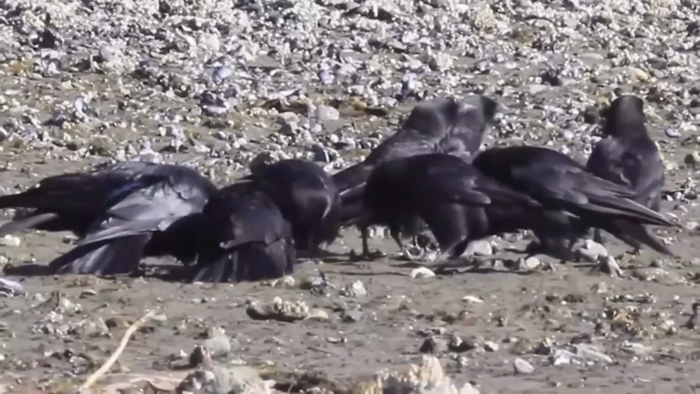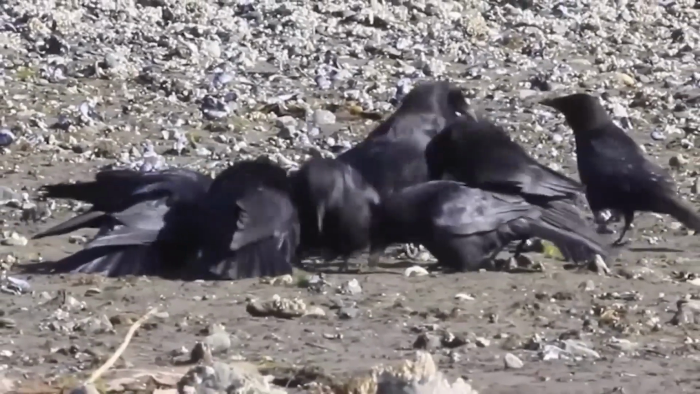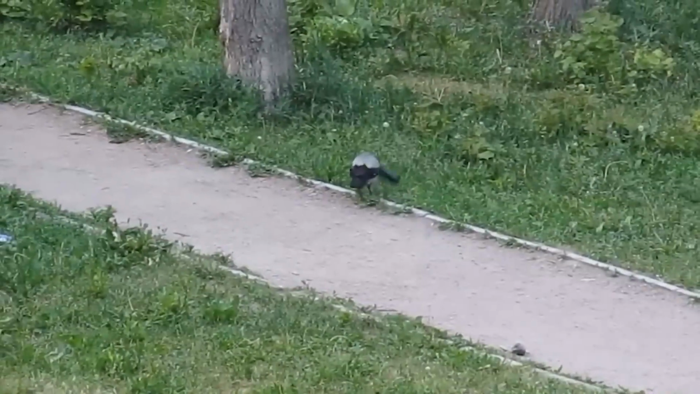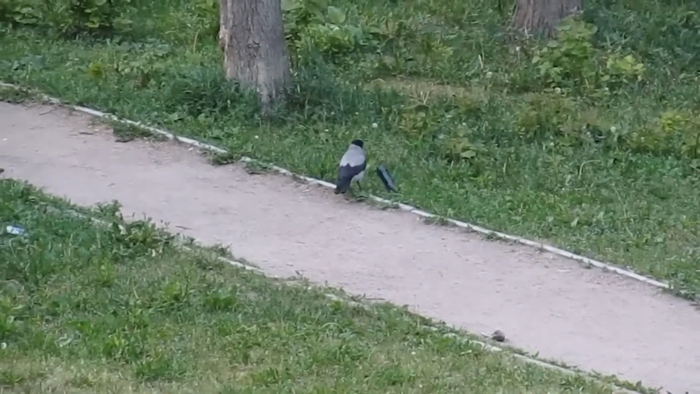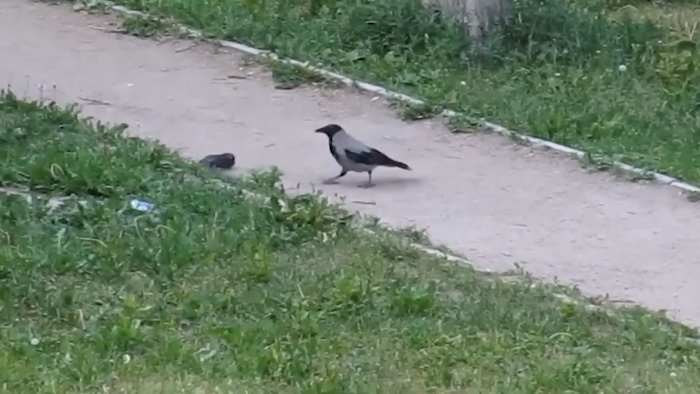In another clip, we can see a group of crows spread out across a grassy patch, all standing with their backs to each other. Suddenly, a latecomer arrives on the scene and seemingly rushes to assume his position in the strange formation, as if conducting some strange ritual.